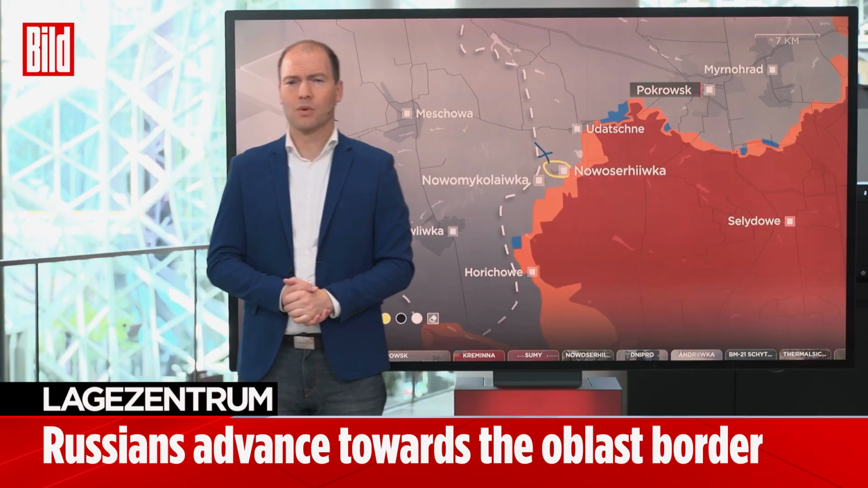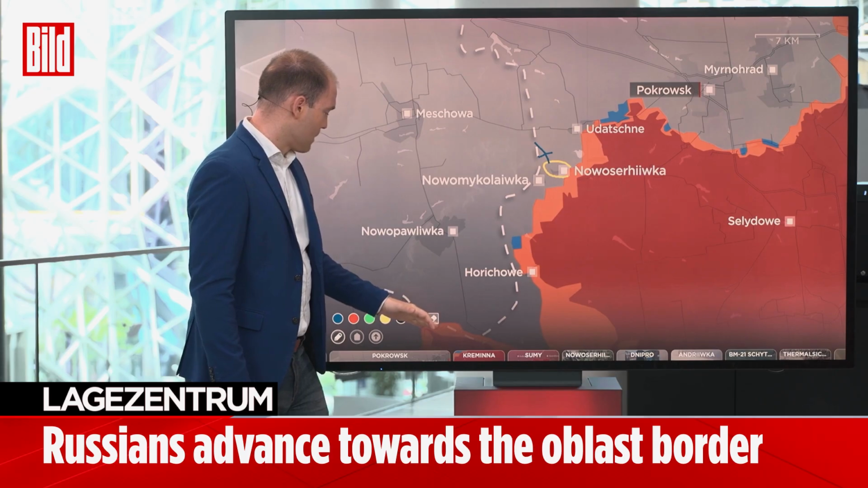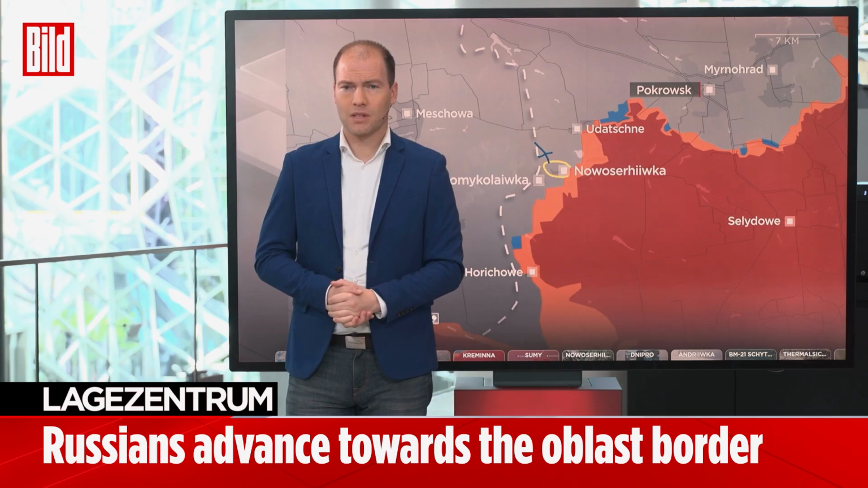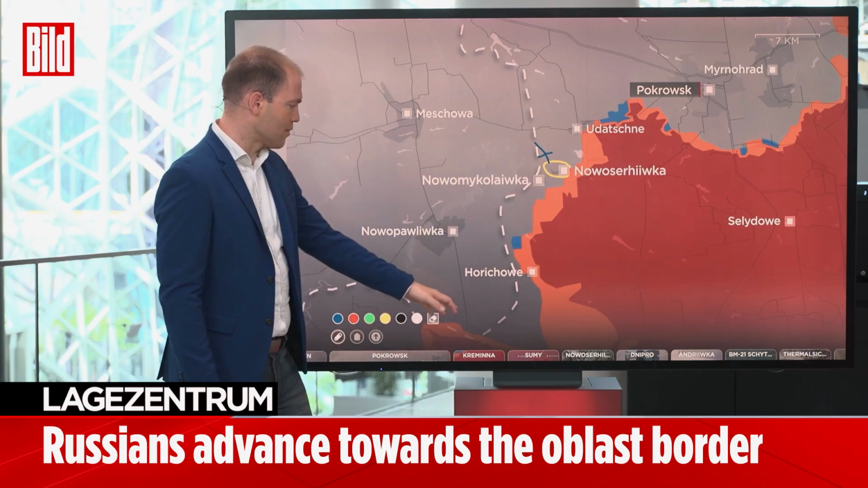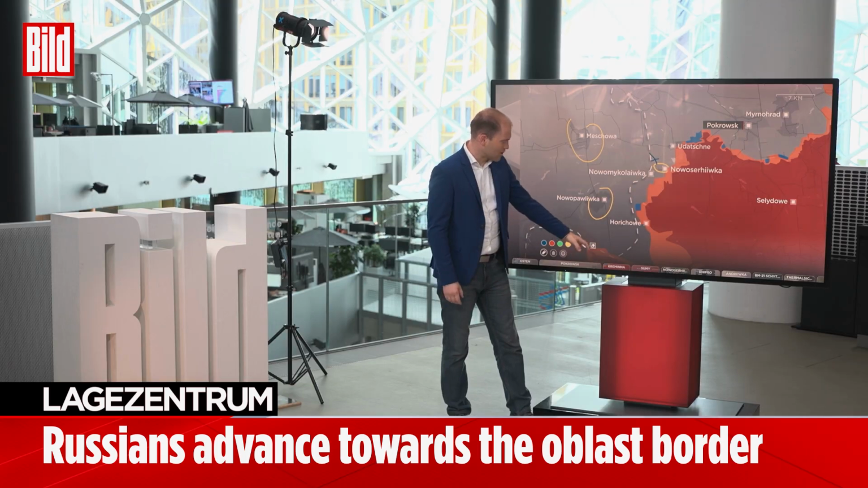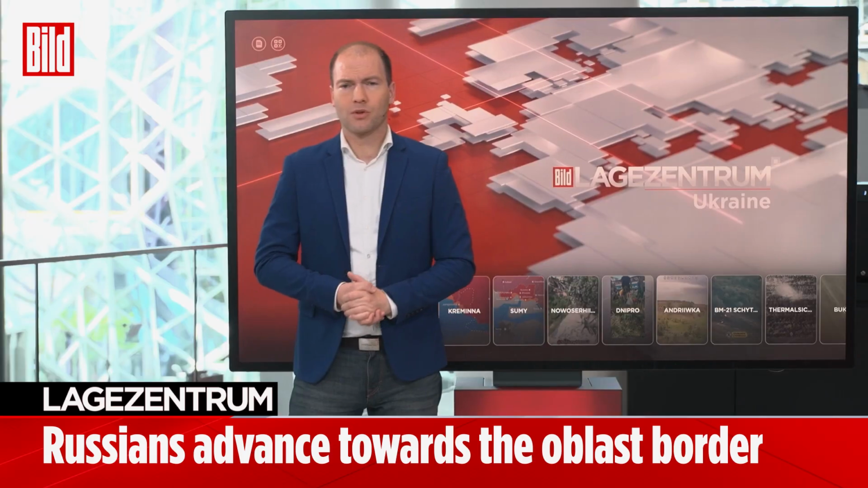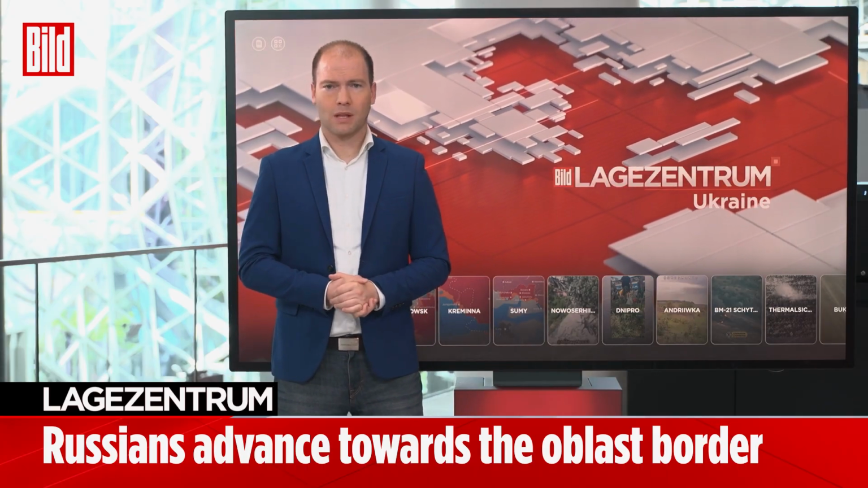That means we assume that Novosahivka is now completely under Russian control, and that the length of the front, so to speak, along the oblast border thereby becomes even several kilometers longer. That means the Russians essentially face the challenging decision of where they can make their next advance, precisely against only where Padlivka lies, next to the small town of Meshchova, which are actually situated here in Dnipropetrovsk. We see the front is getting longer and longer. One could advance from the south, one could advance from the east. And that, of course, is a huge problem for the Ukrainian army, which now has more and more to defend practically in the center of the country.